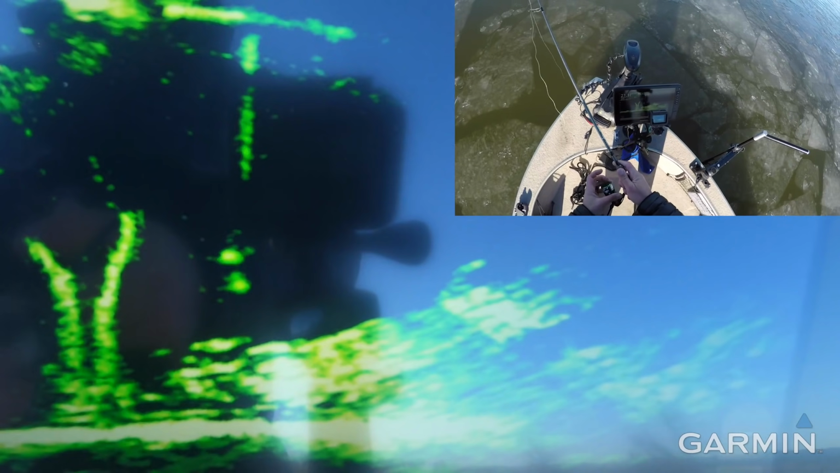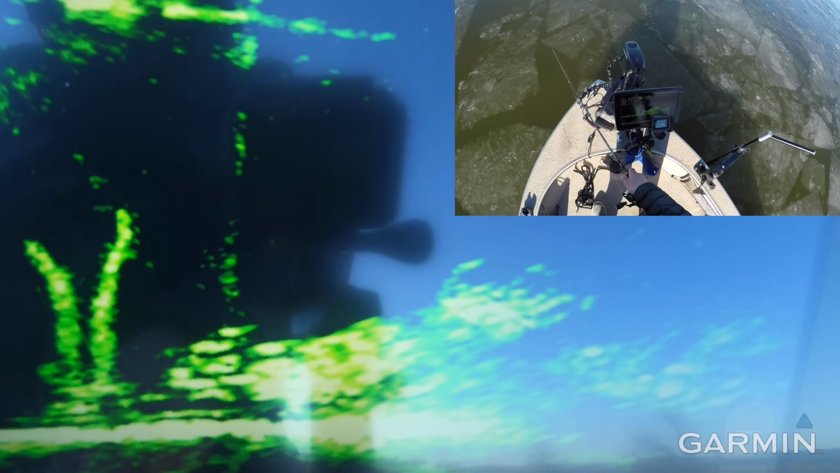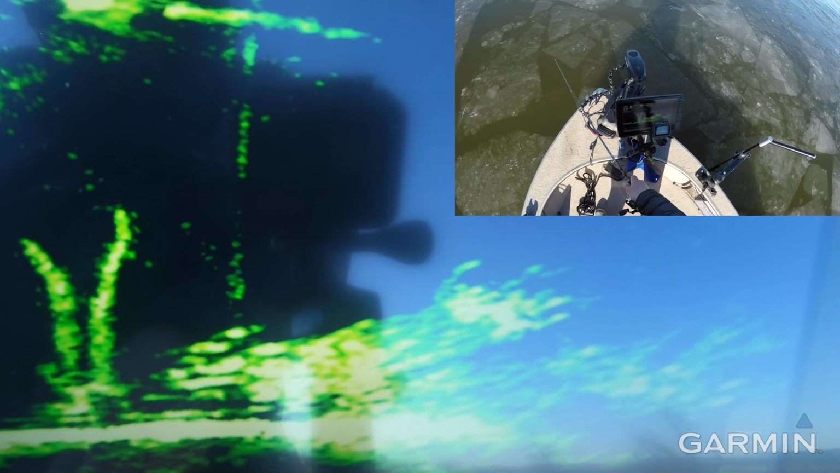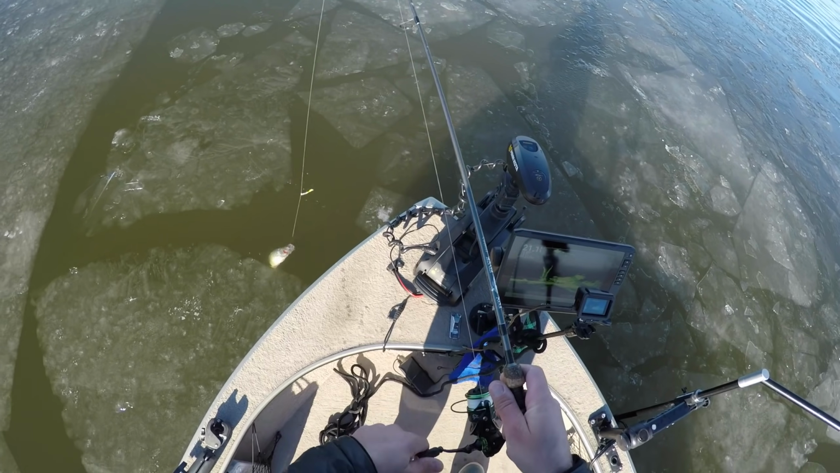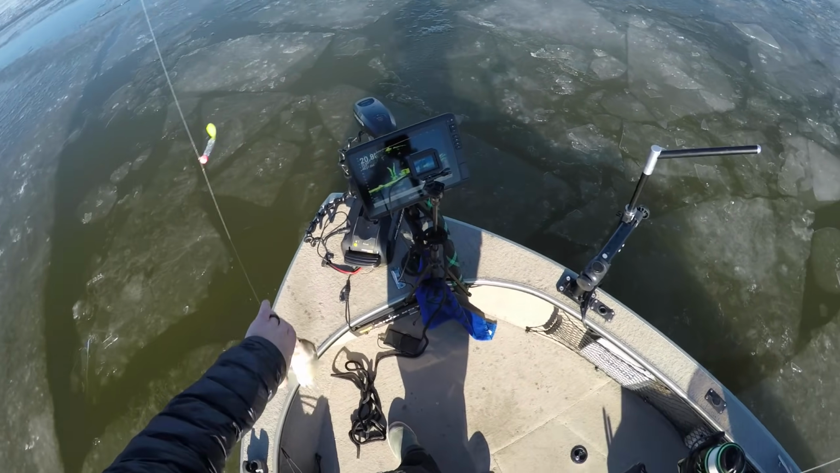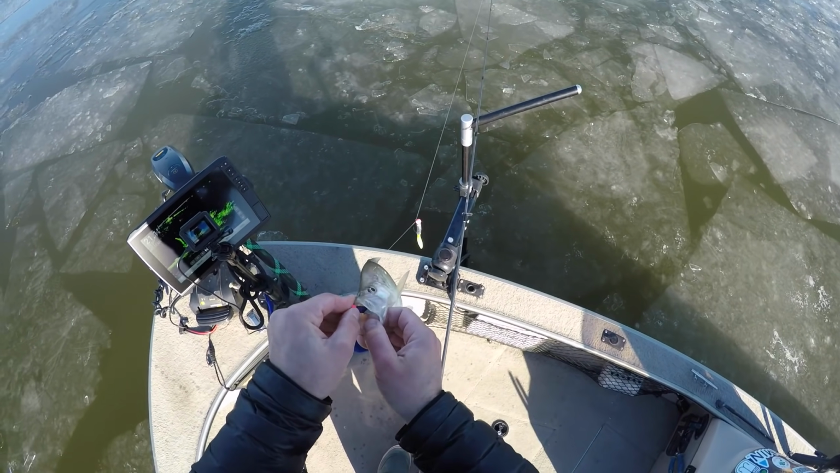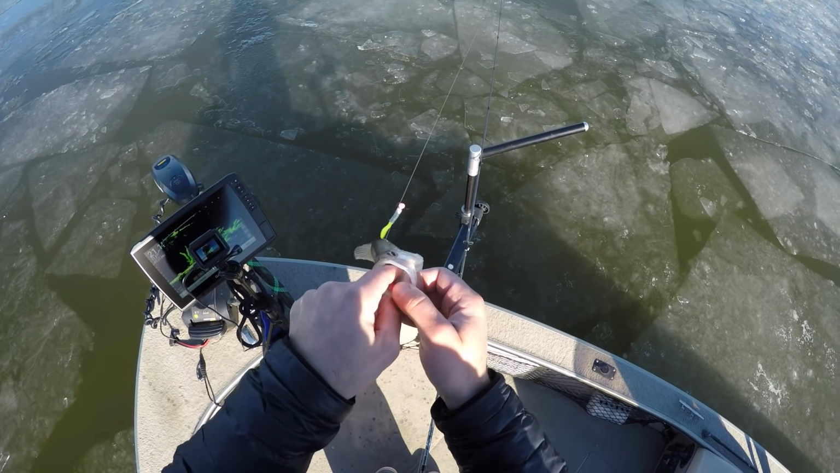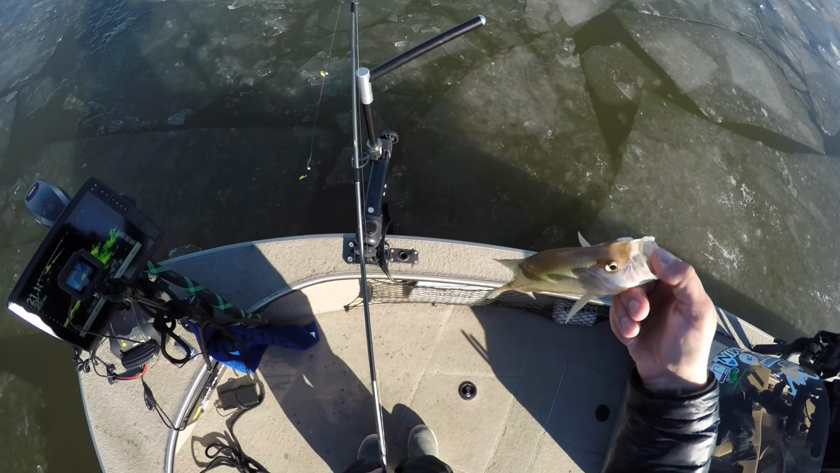Get those jigs right back down there. That's the thing when you're fishing a pile this big in the wintertime. You're inevitably going to have to weed through some shorts. This one does not feel short. Nope. That's keeper number 2. Again, we're not hog hunting or anything. I'm literally just trying to catch 5 or 6 for dinner tonight. And that's a 10-incher that will do just fine.